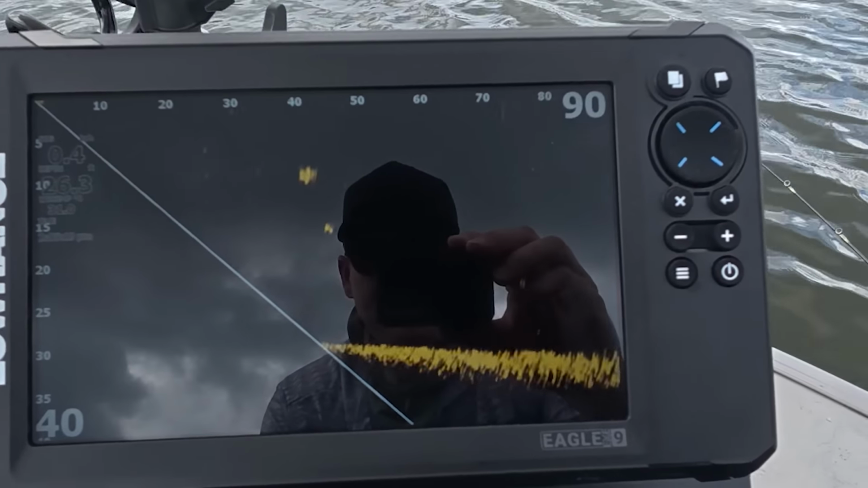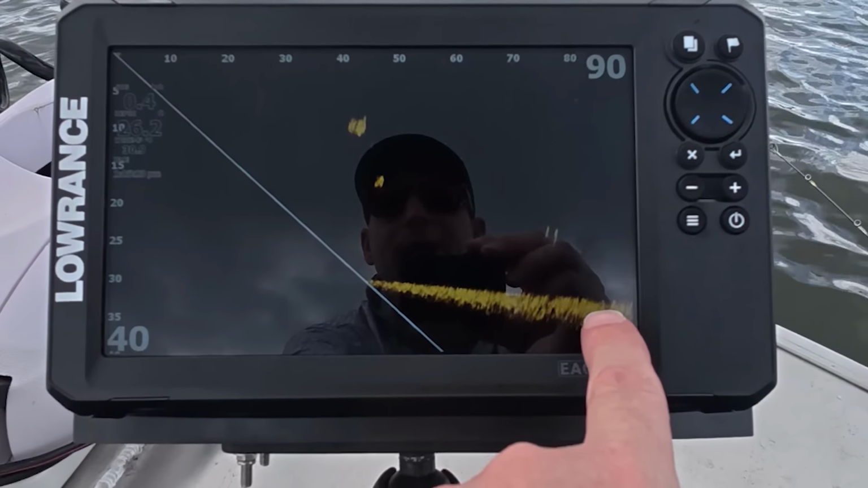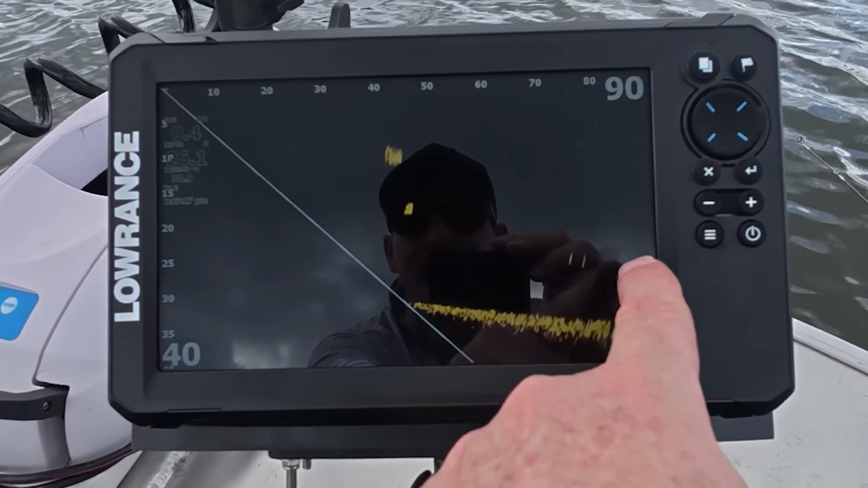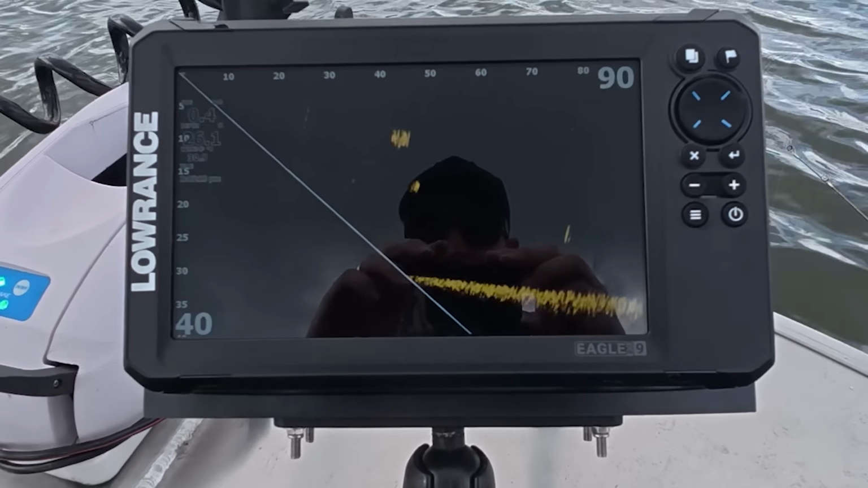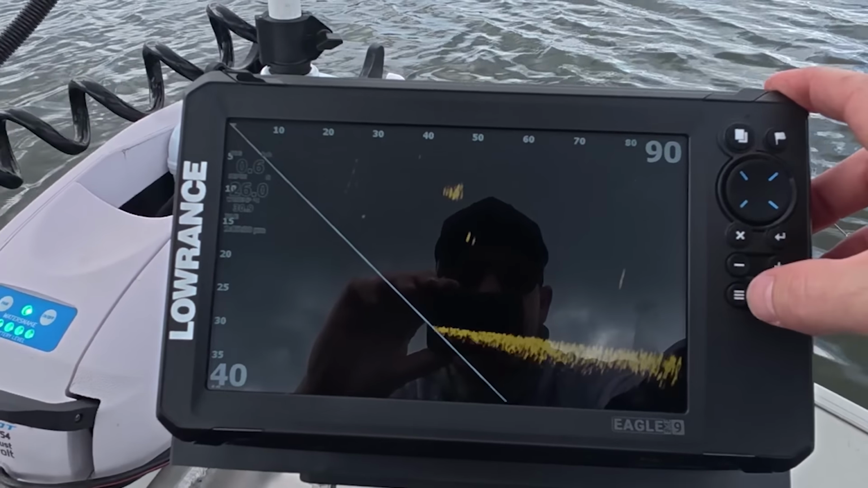As you can see there, we've got some fish just sitting here. We're sitting in 34 foot of water and this is 80 foot out and I'm seeing fish here. I've got a screen recording so I'll be able to overlay better stuff here just to show you guys.